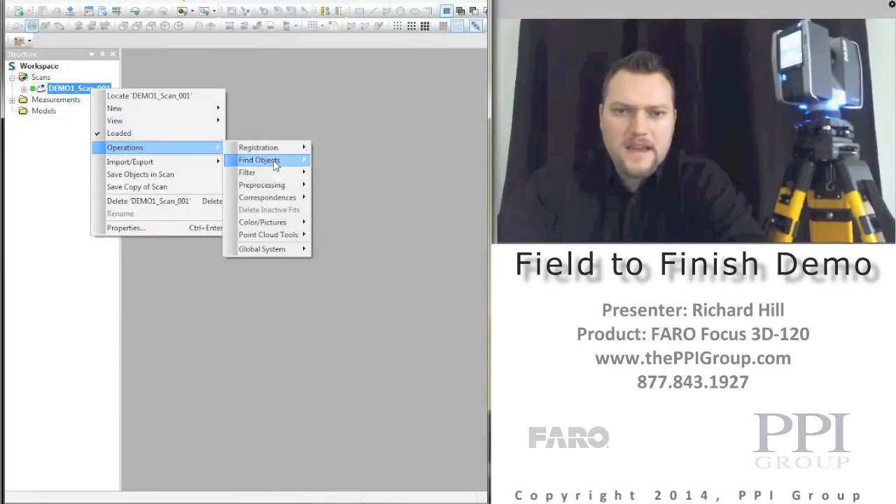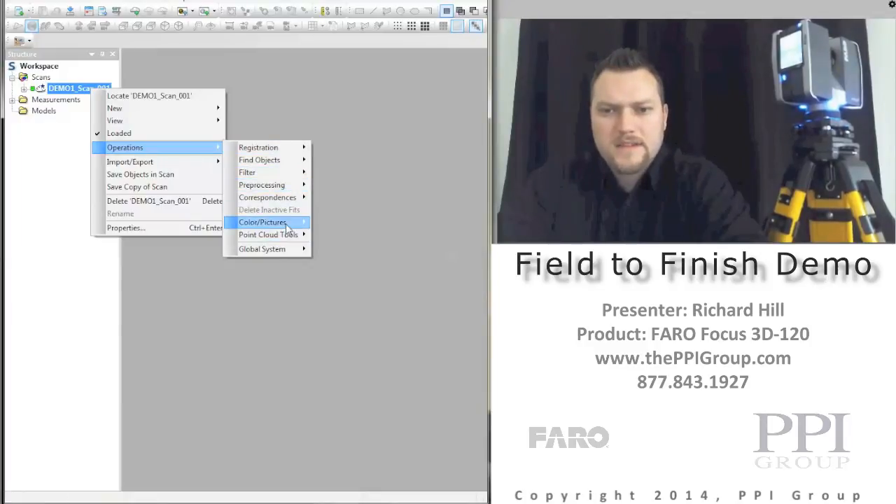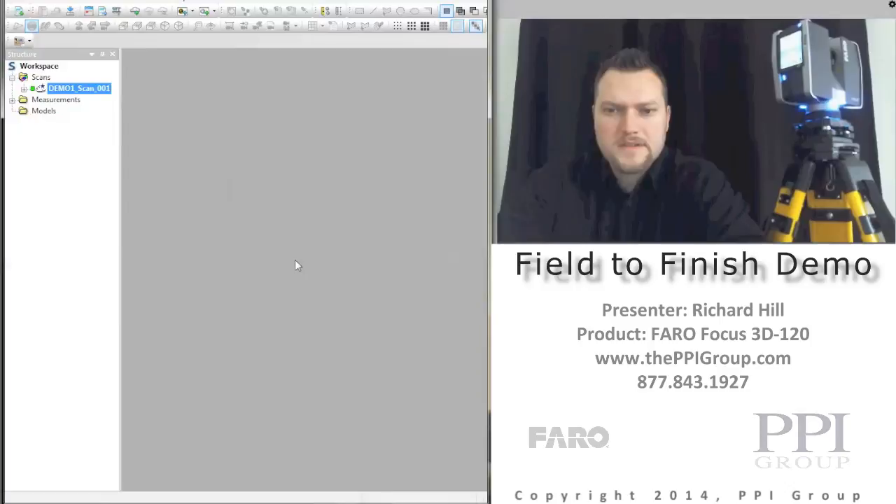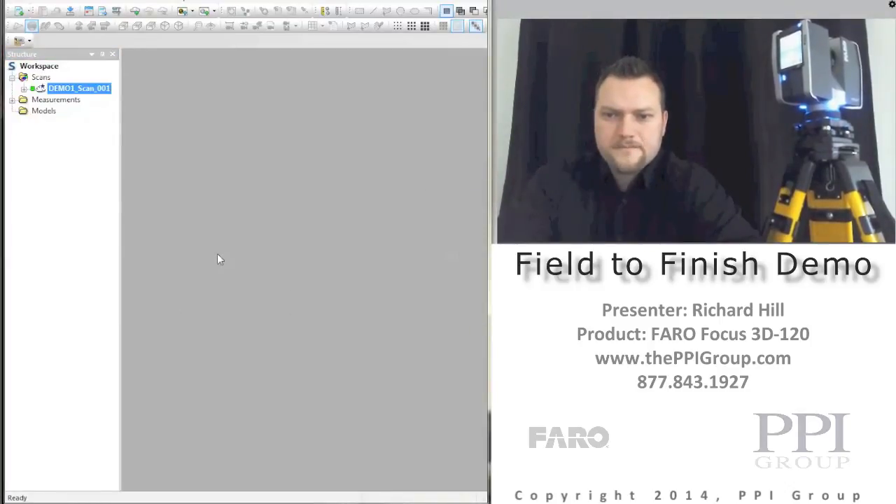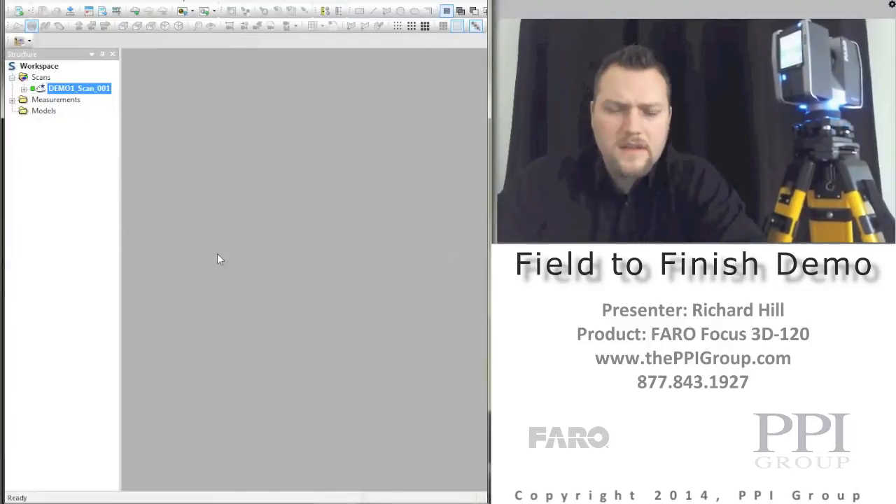The next step I would like to do is go to Operations, right click on the scan, go to Operations, Pre-Processing, or I'm sorry, Color and Pictures, and Apply Pictures. So I'll show you. It would like to save before I do that, so that'll take a few seconds. But while it's doing that, I'll explain the imagery that's actually collected.